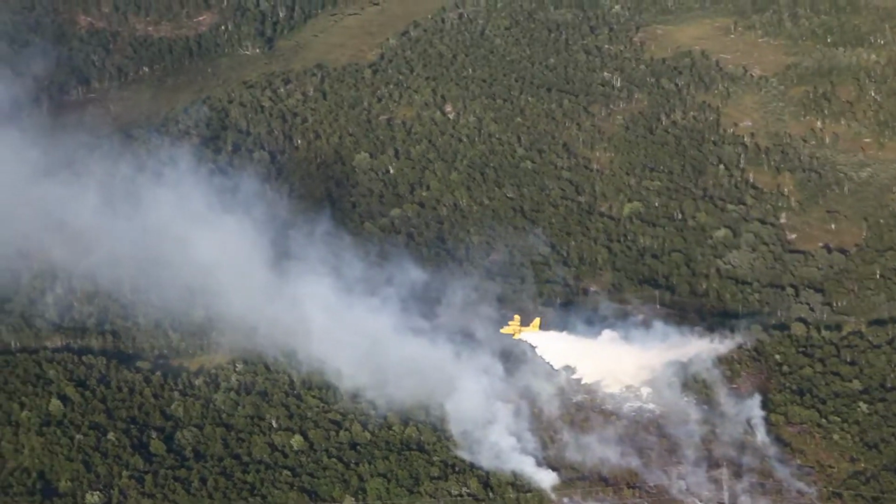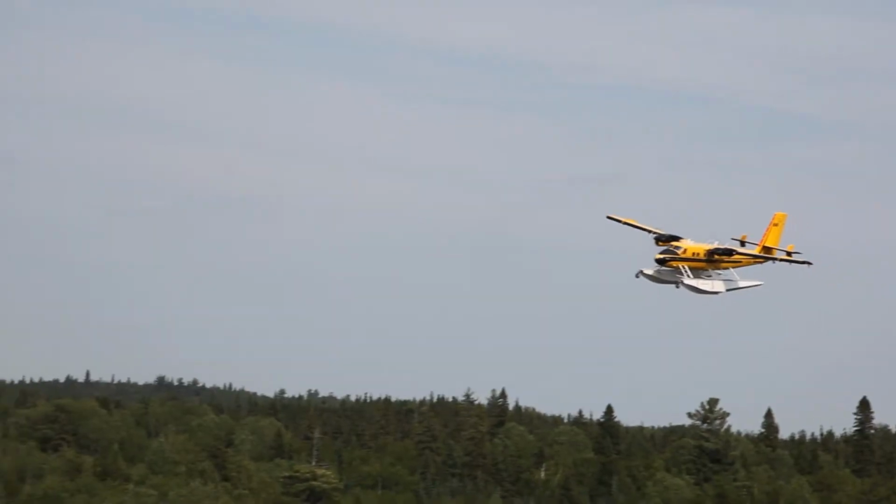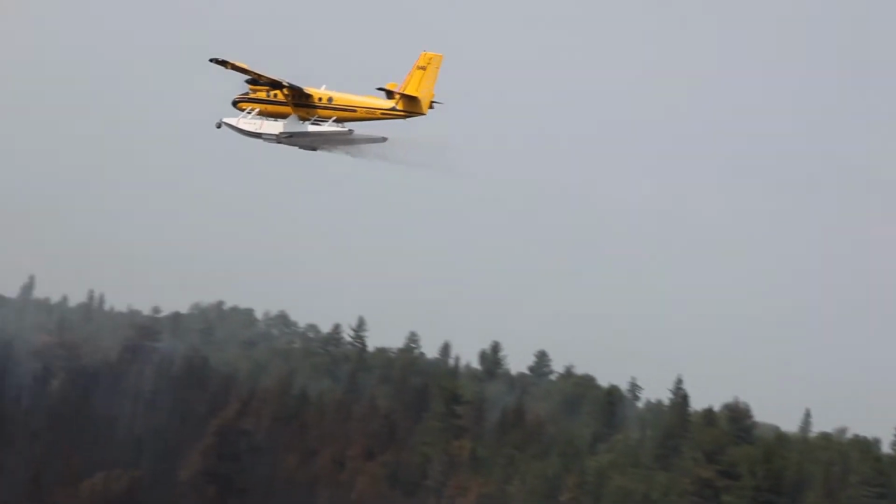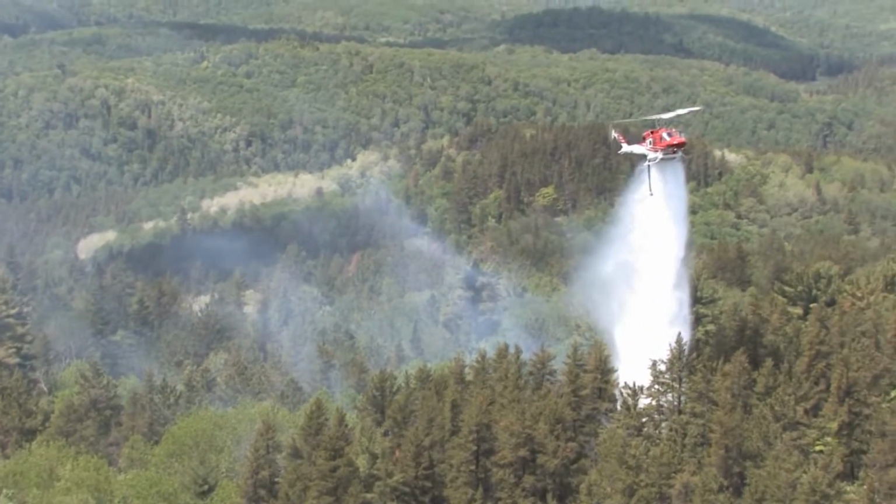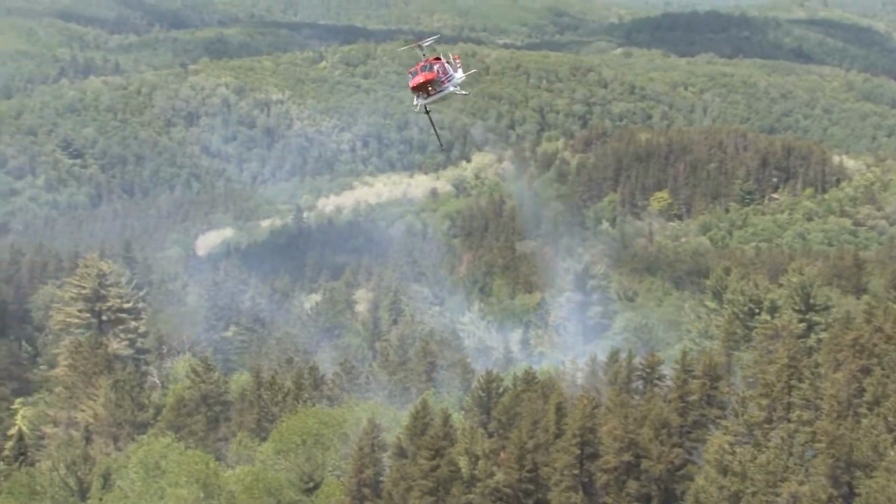There are many different types of air tankers. In Ontario we have the CL415 and the Twin Otter, but we also utilize contracted belly tanked helicopters. And then of course nationally there's CL215s and 802 Fire Bosses. So each one of these air tankers performs a little differently.